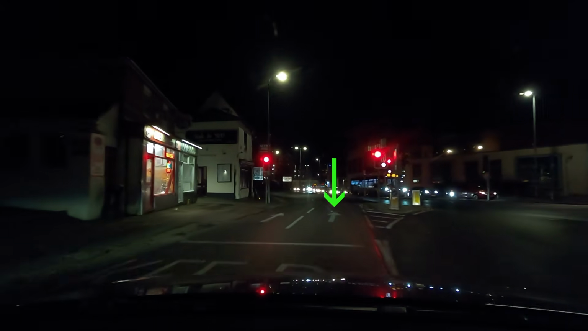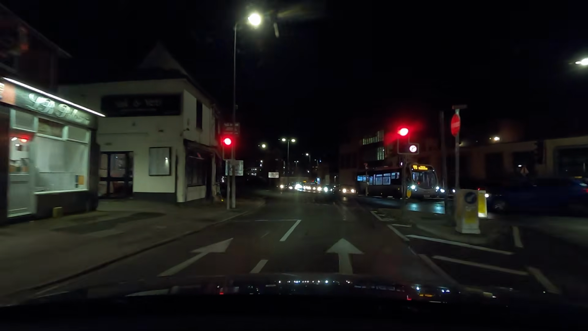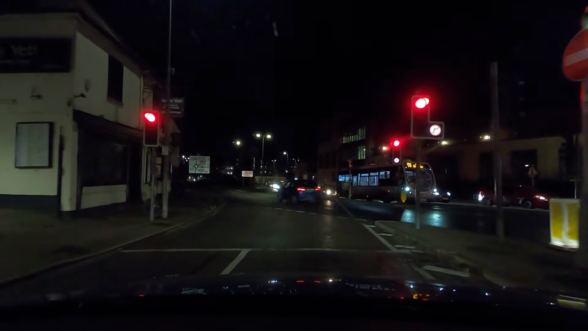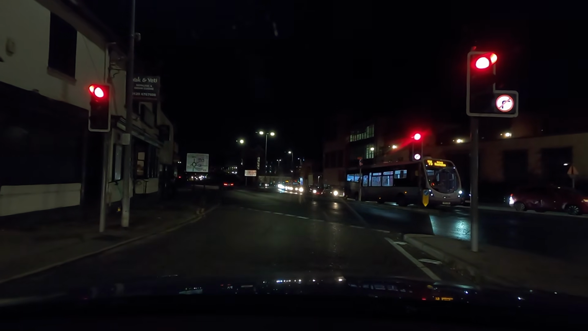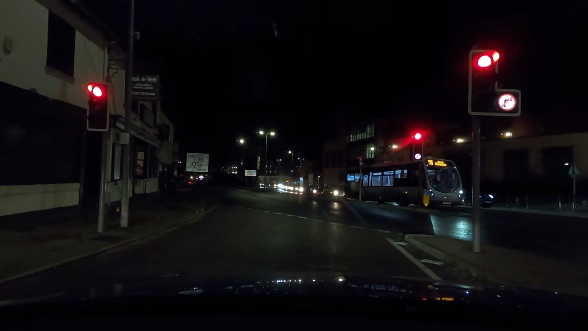Now I'm going to look at where I want to stop at the line, the stop line on the road. I know the lights are red. I can see that in my peripheral vision. But when they go green, I will check to make sure it's a green light for me and not someone else, as I explained earlier.